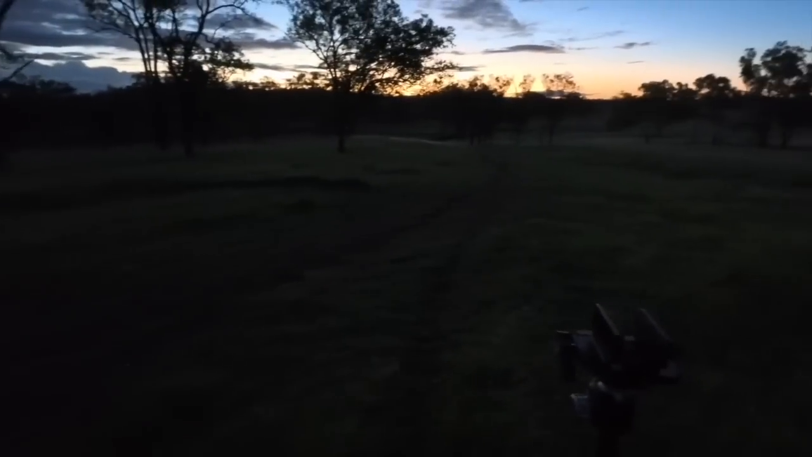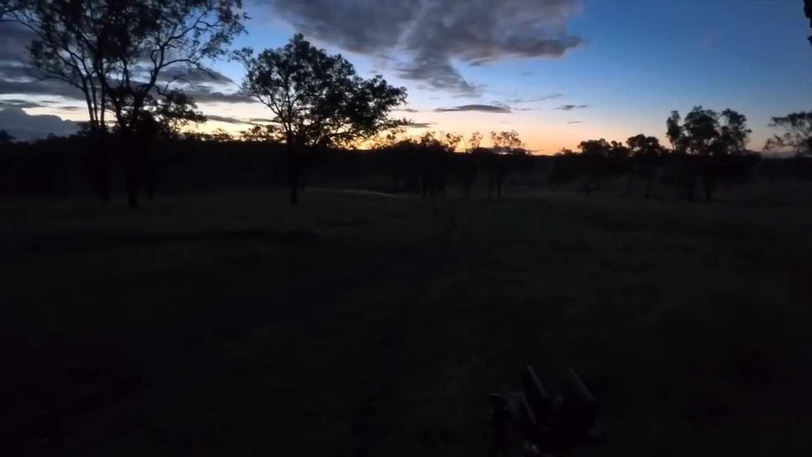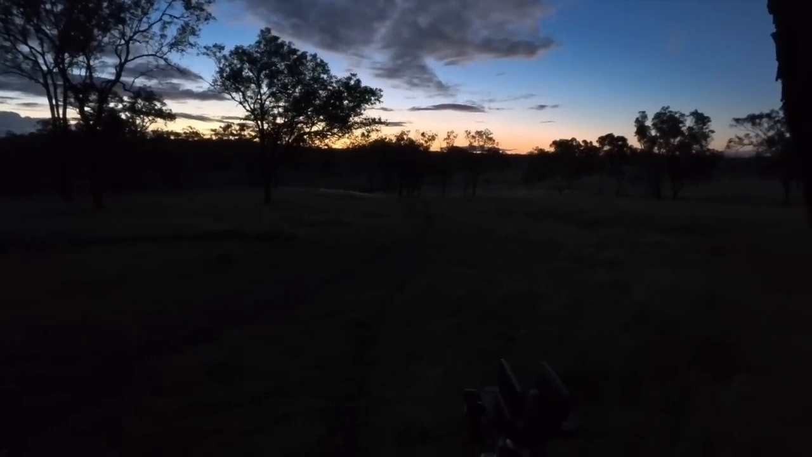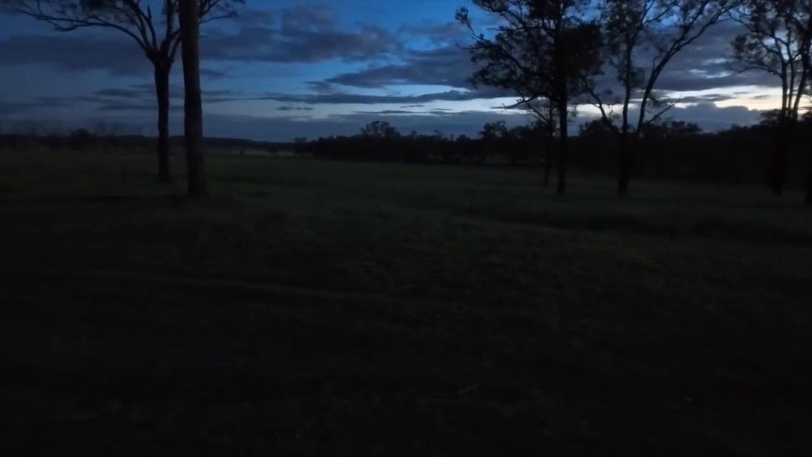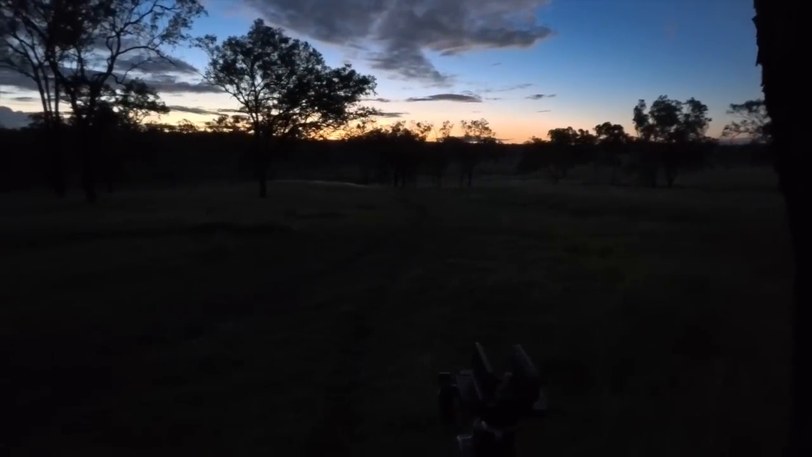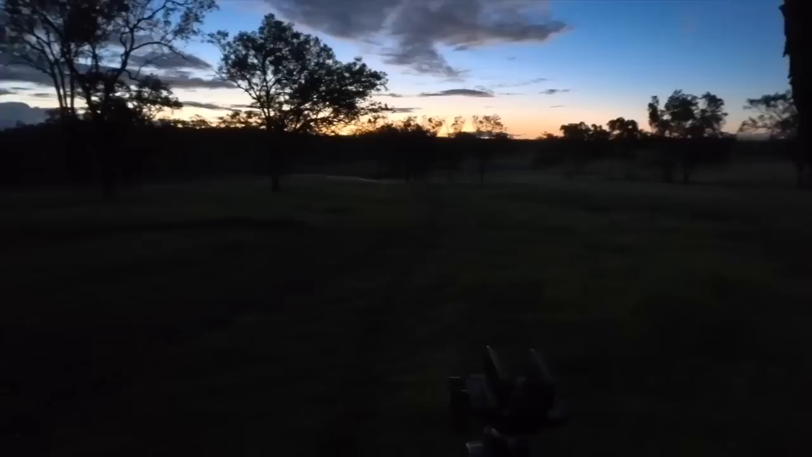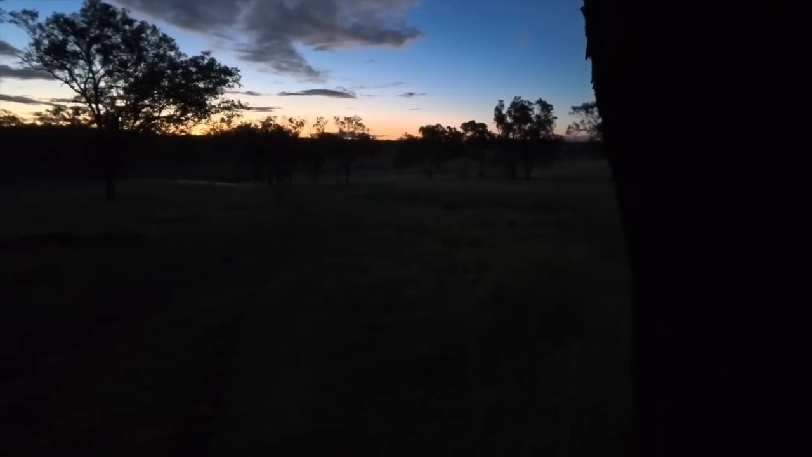Well, the wind's picked up again, which makes it hard to hear if anything is answering back, especially if they're downwind, because the sound will be blowing the other way. It also makes it hard to decide where to howl, because with the wind in the direction I want to howl, my sound's not going to carry real well either, because it'll blow away. I'd end up calling, and if there's a pack behind me, they'll end up coming up behind me. So anyway, I might head back to the bike. There's nothing happening here.